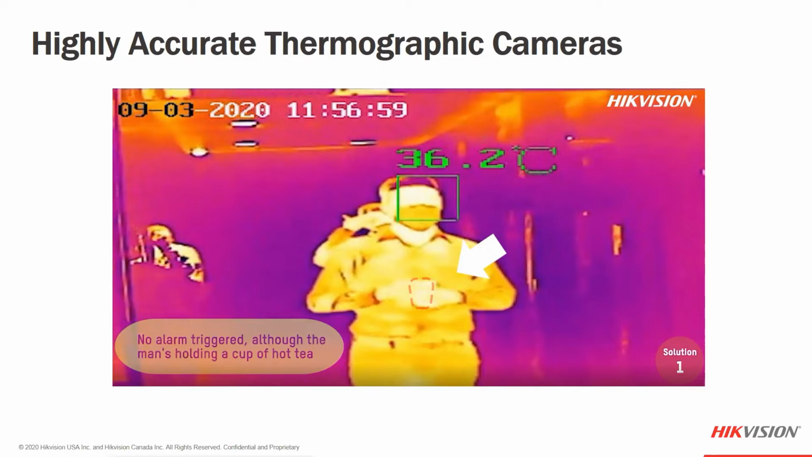So as you can see with this person, usually with thermographic cameras, the entire area is being measured by temperature. And you can see in this scene the whiter colors are going to be hotter hot spots. And with thermographic cameras, they usually will be drawn to the highest temperature in the area.